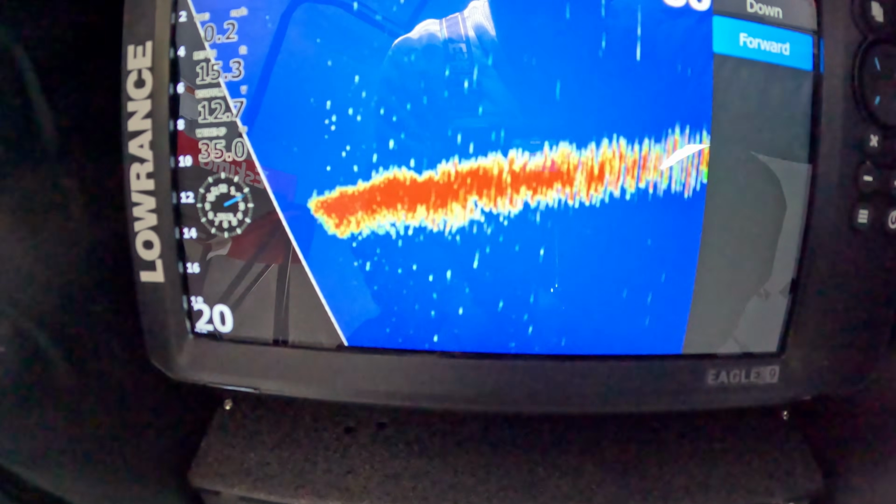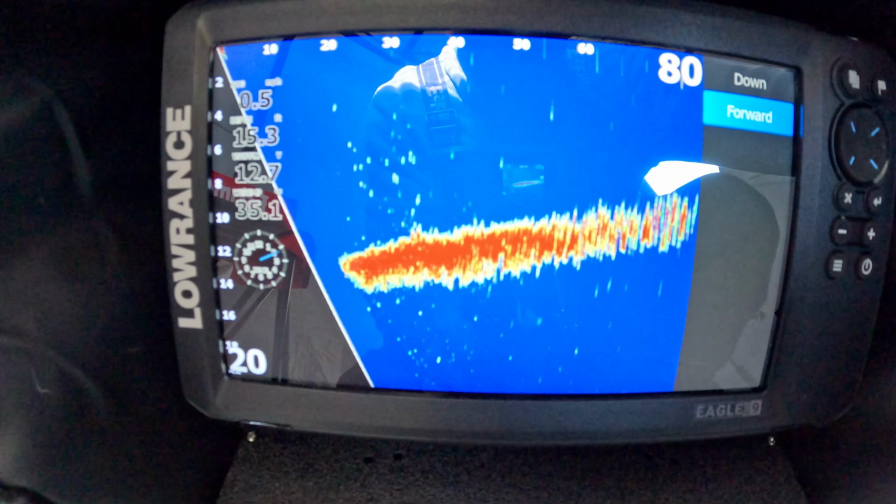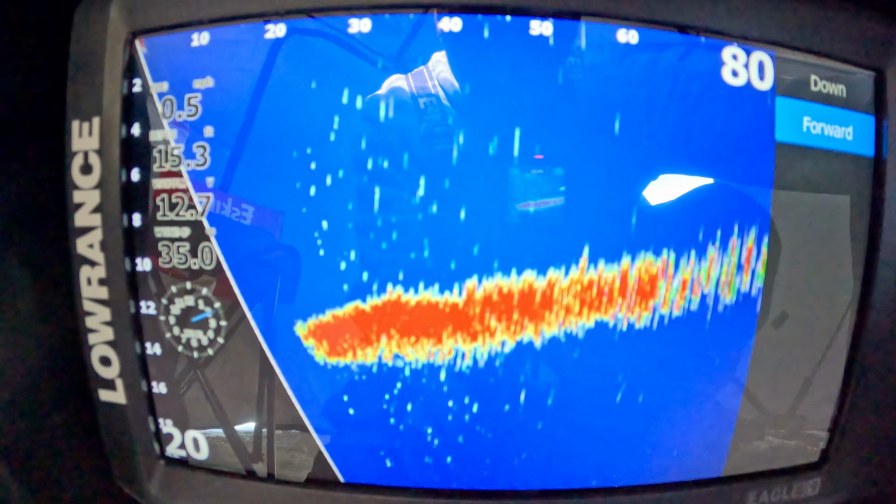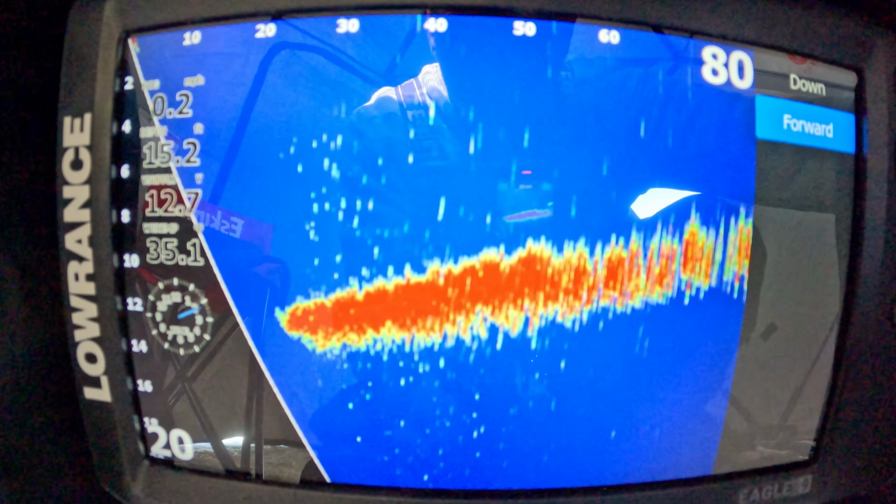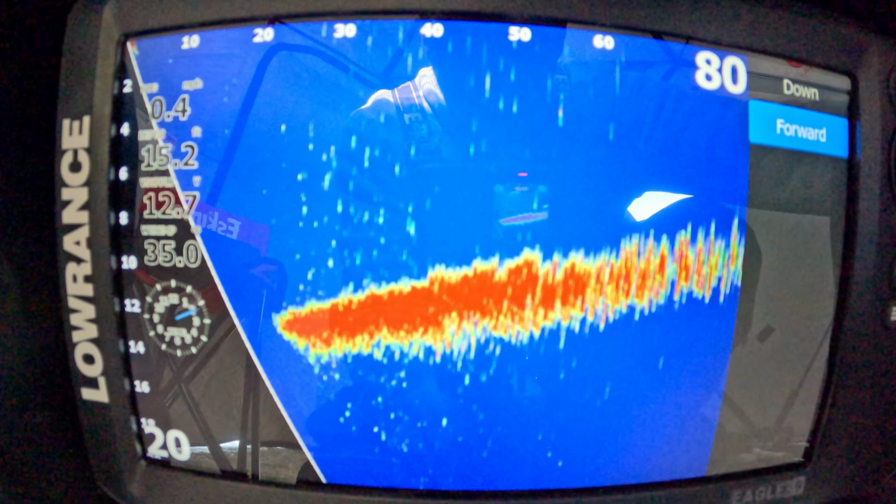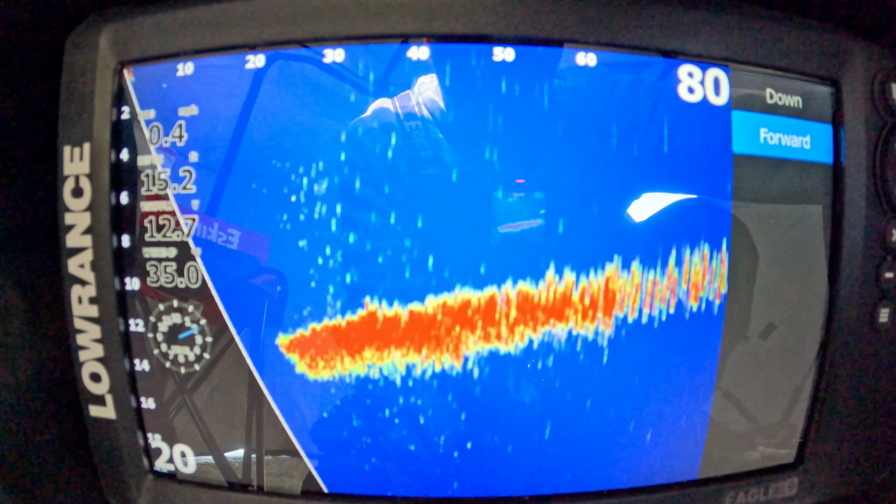But yeah, I don't think we can see that. Looking for a line, but yeah, I don't see anything. But yeah, if we had a bigger, like a sucker on there, or even a golden shiner, I bet we'd find it.